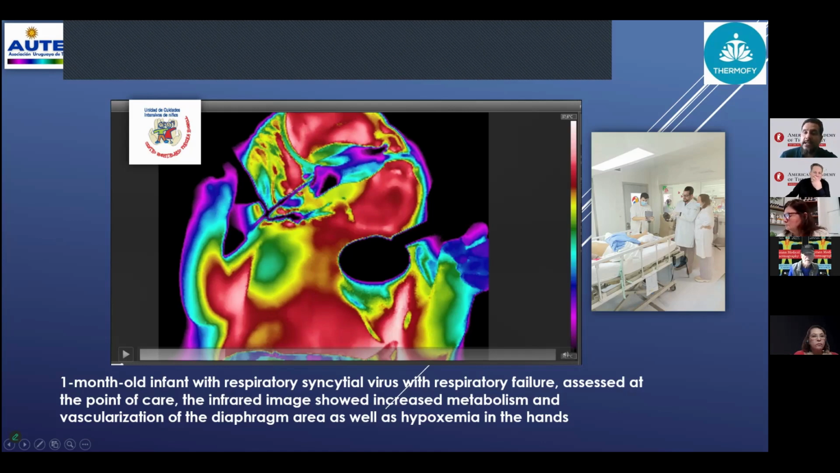This one is a Phoneutria inverter, the banana spider in Brazil, in tropical areas. The injury involved a left middle finger with edema here. Dysesthesia, intense pain, 10 out of 10. We ask about it, 10 out of 10, but no antidote required.